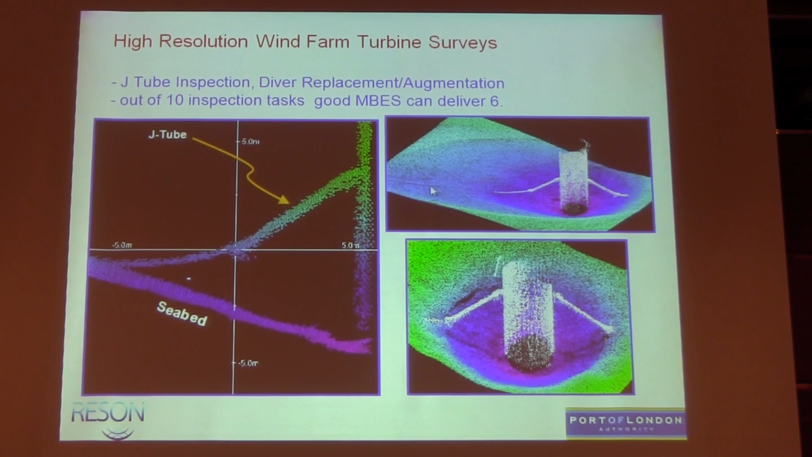This is the cable coming in on the bed. The amount of growth, the angle where the cable is supported, where it enters into the J-tube, depth of scour, etc. And what they found, well, by working with them, we've looked and said that by using the multi-beam and getting the high res, we can probably deliver 6 of those for them.